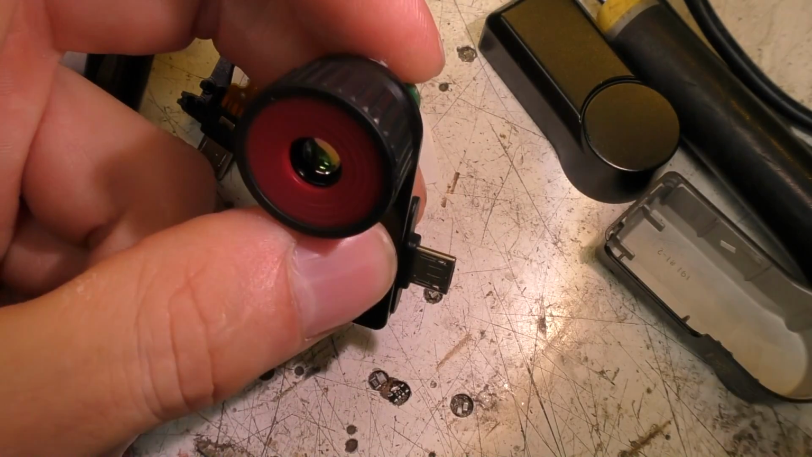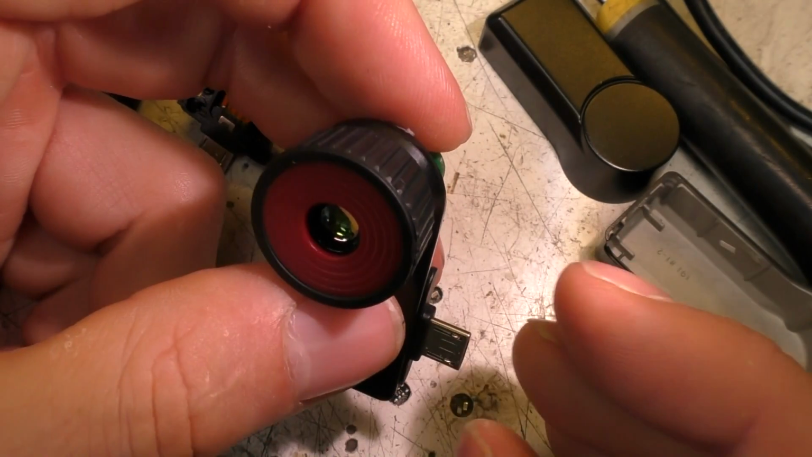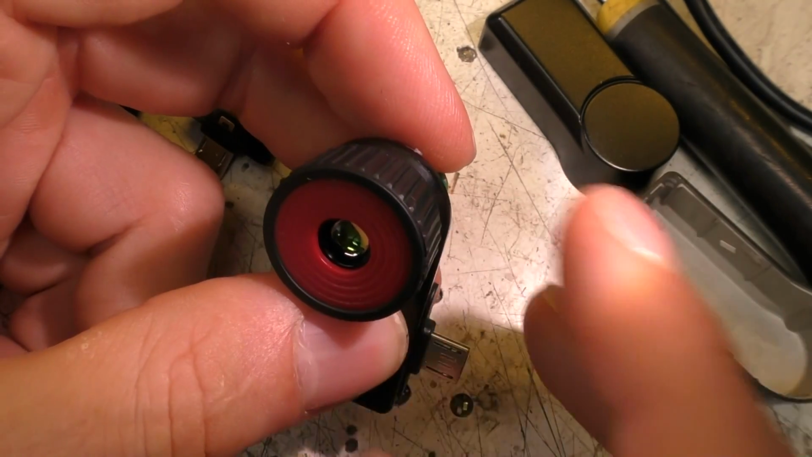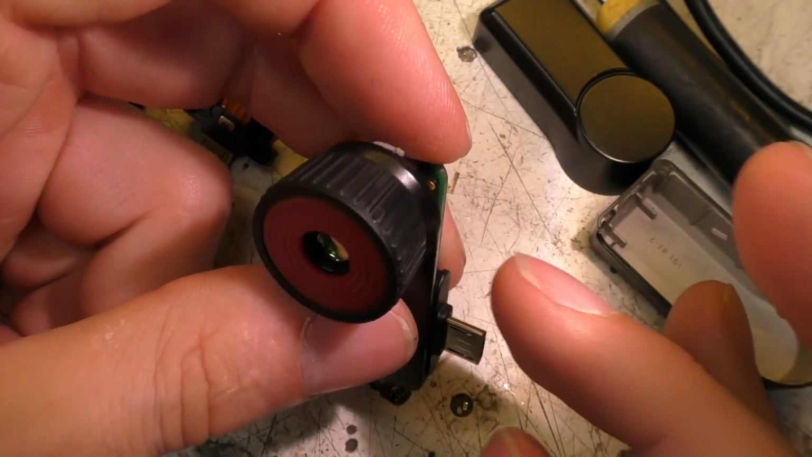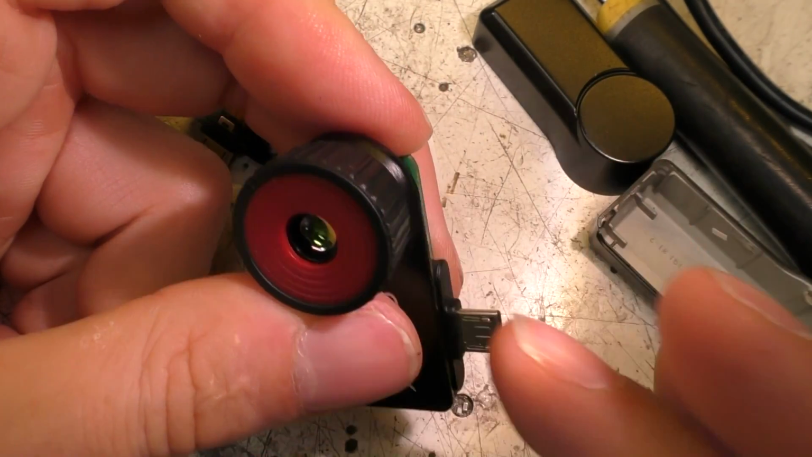But I think they definitely need to improve that app, because it's pretty horrible. But also maybe look at some way of making this mounting more stable. Obviously that's something you can probably do yourself with just some foam tape or something.